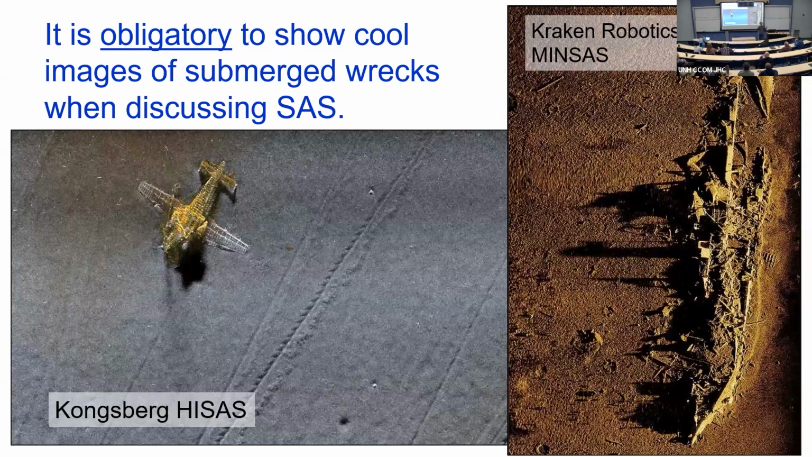Okay, it's obligatory when talking about SAS to show pretty pictures of shipwrecks or plane wrecks on the seafloor. And so here are my obligatory images. I'm actually showing data today from HISAS systems, a lot of data. And I'm going to show some data from the Kraken system. These are 2 commercially available SAS systems that you can go out and buy if you have a couple million dollars, $4 million, but they're available.